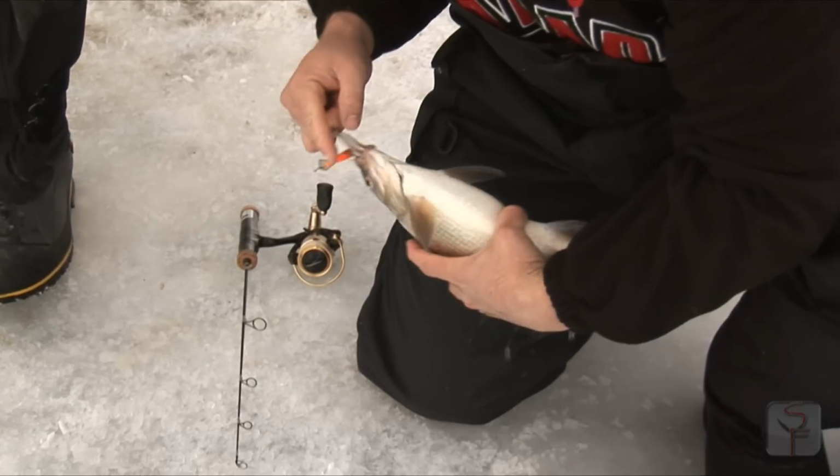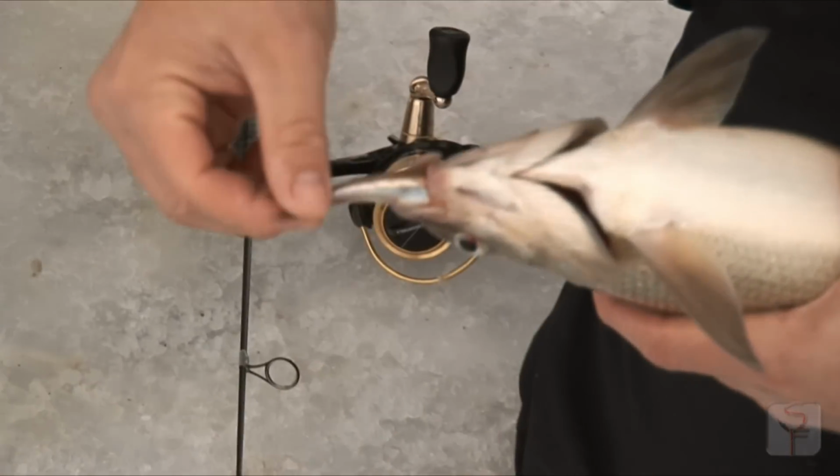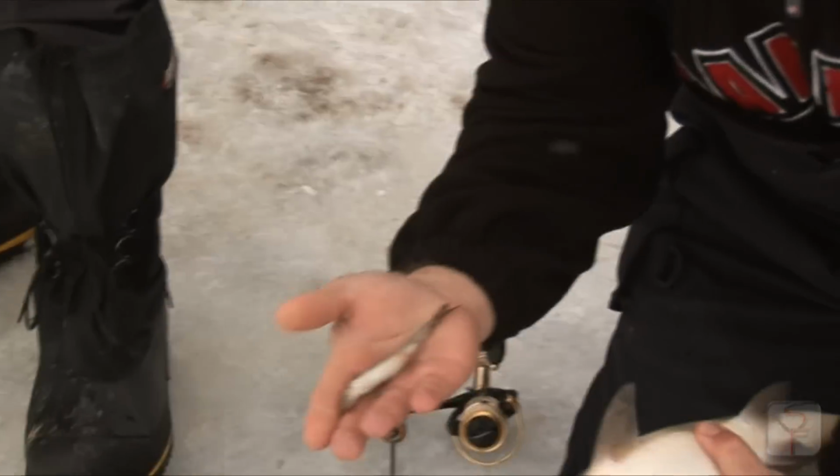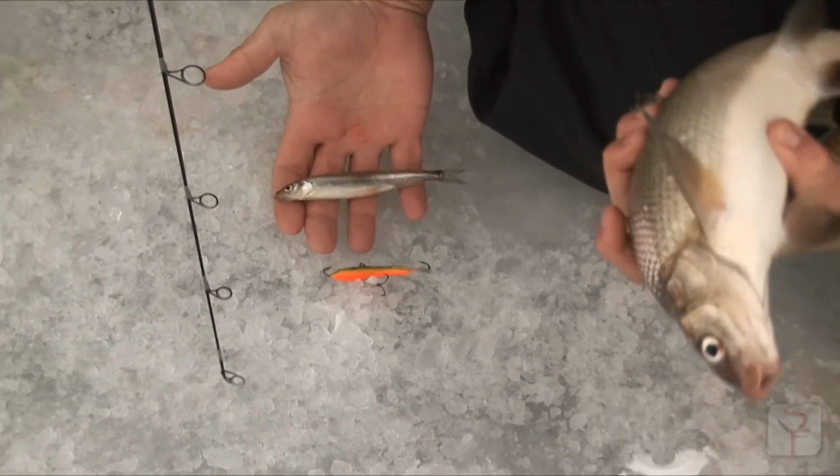Look, he's got a minnow in his mouth. Oh yeah, look at that. He's spitting it out. Holy cow. And that is what they're feeding on right there. Yep. And you can see why. That's a smelt. That's a smelt, yeah. That's a nice size smelt, yep.